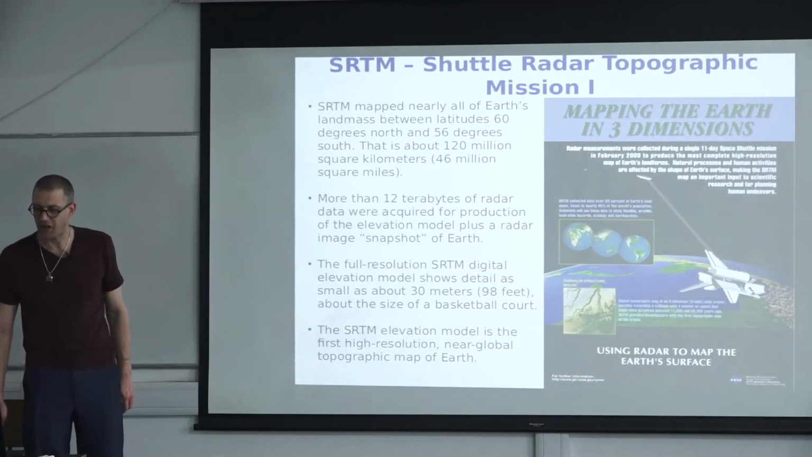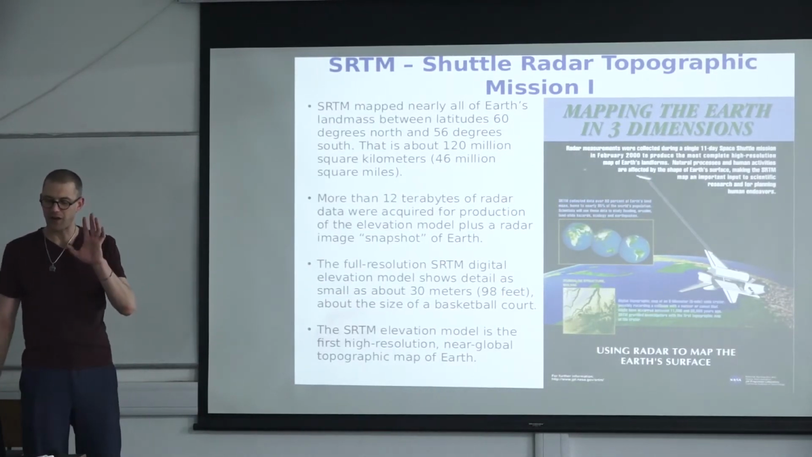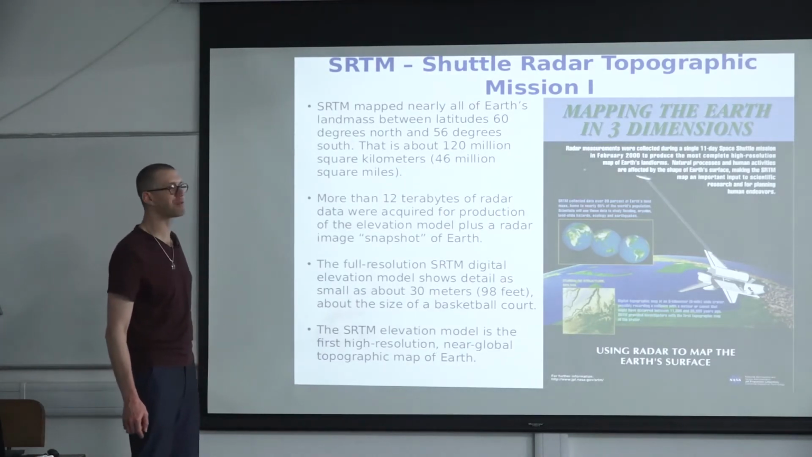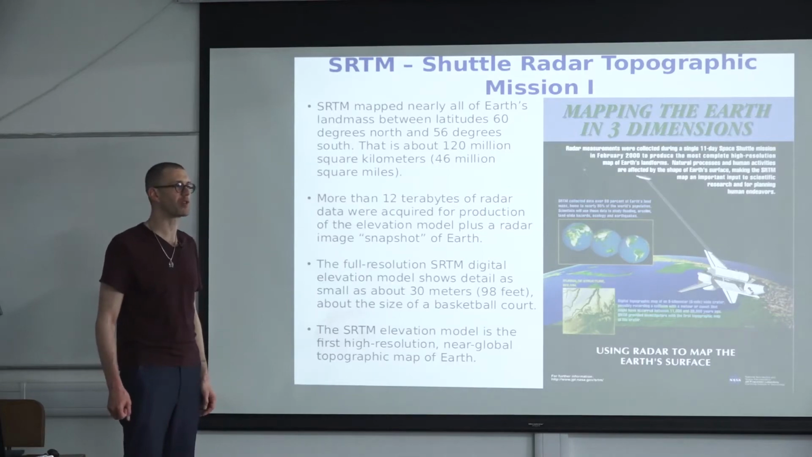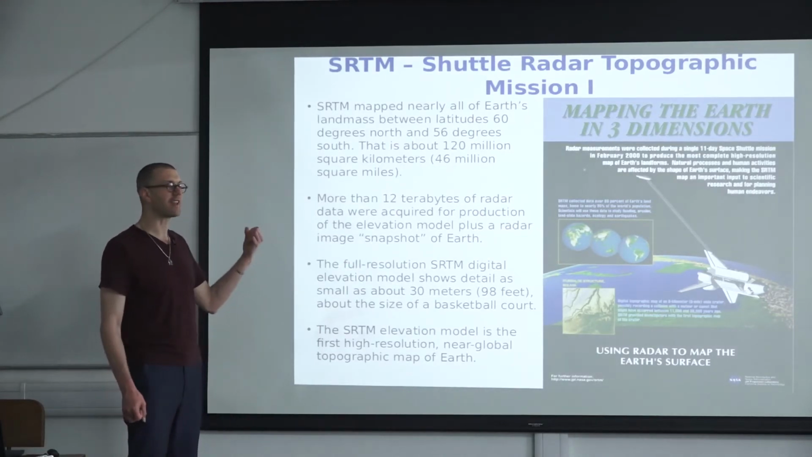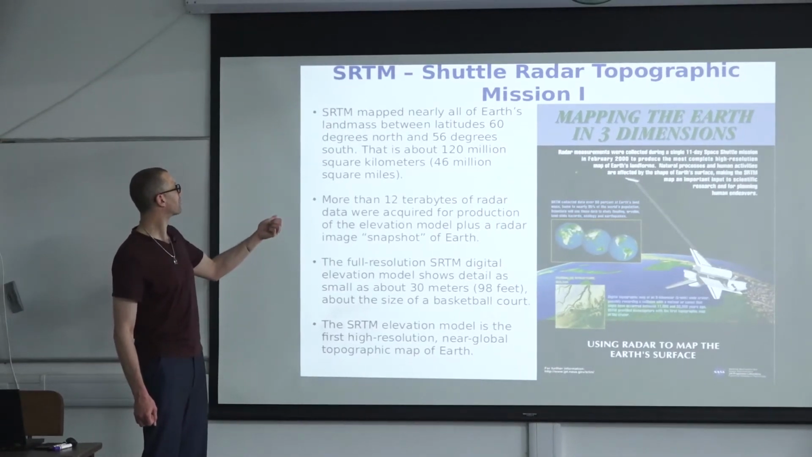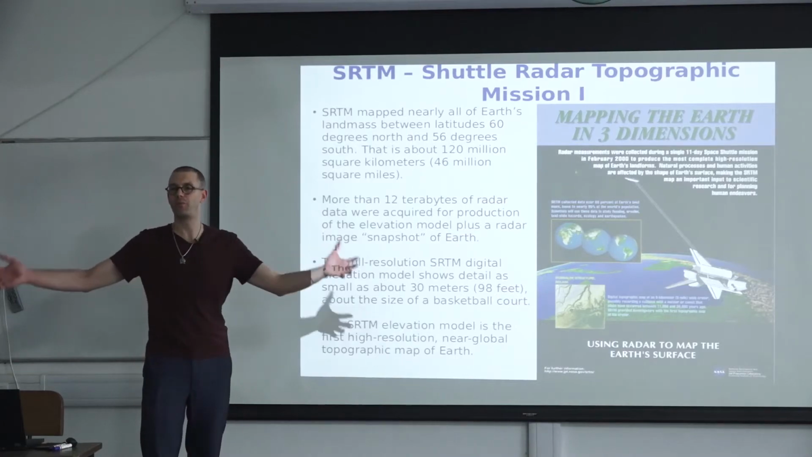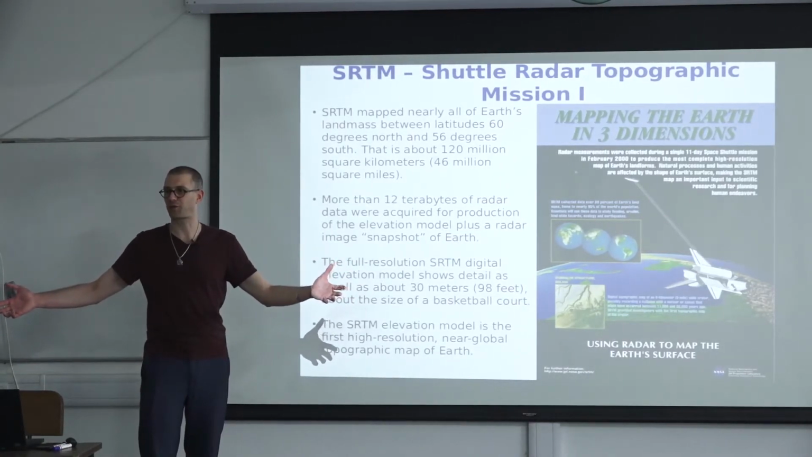Just a word regarding the data amounts. Now I know that some of us have desktop computers with more than 12 terabytes of hard drive space, right? Back in the days, 12 terabytes meant that you needed an entire room full of hard drives to store these data.